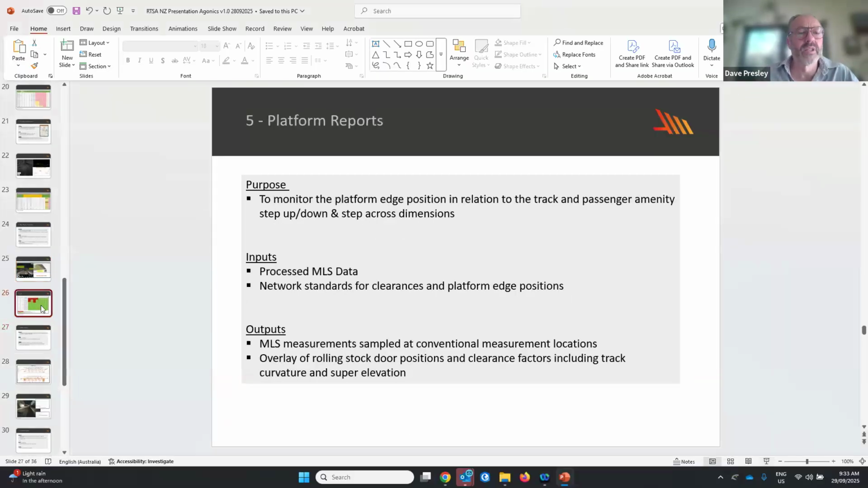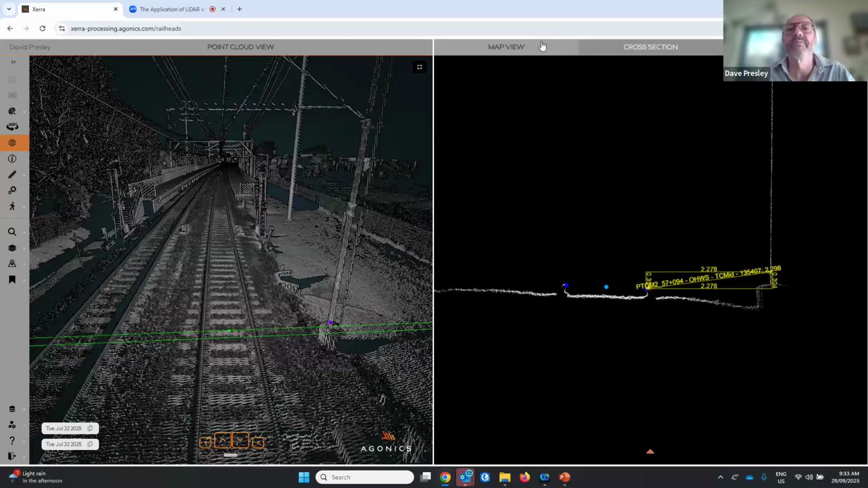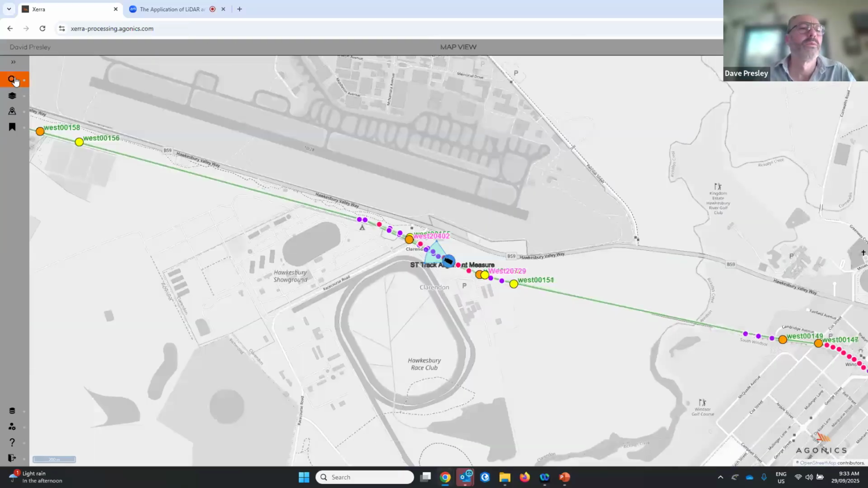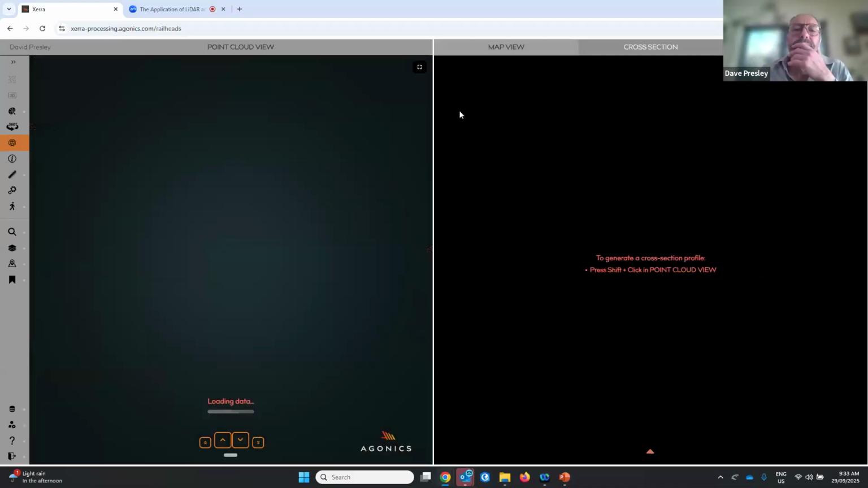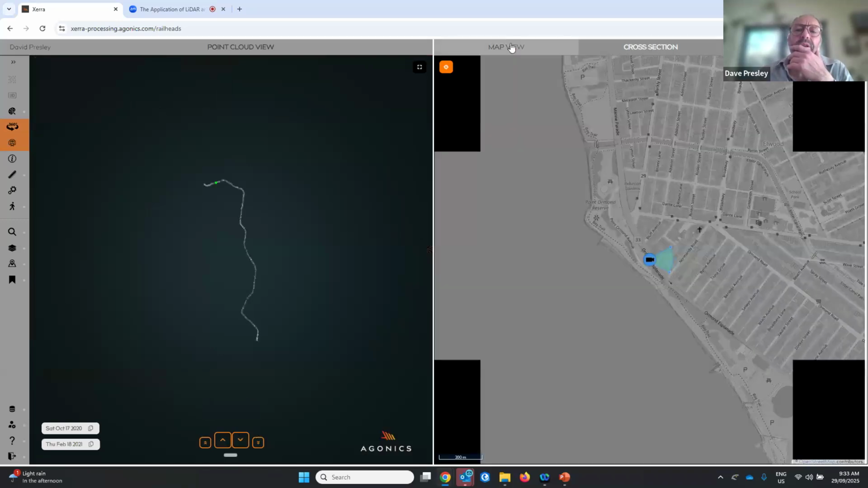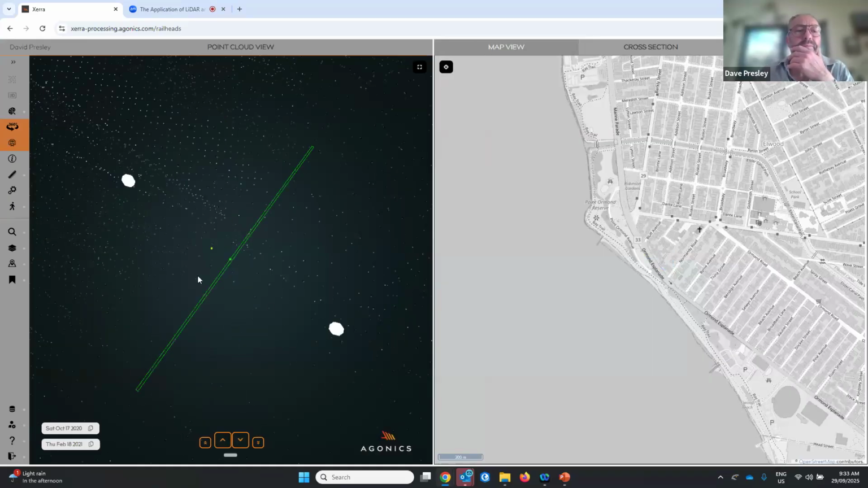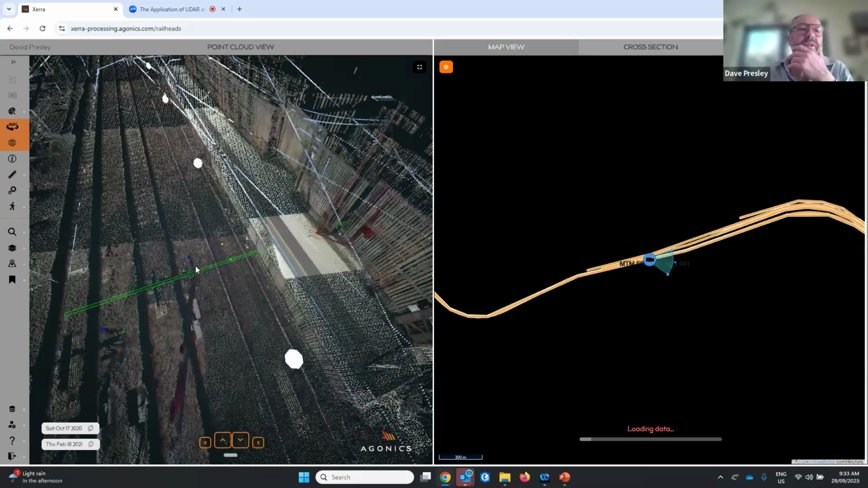I'll go back to the software, go back to map view. As I mentioned, this is Metro Trains Melbourne, and we're in Flinders Street Station at the moment.